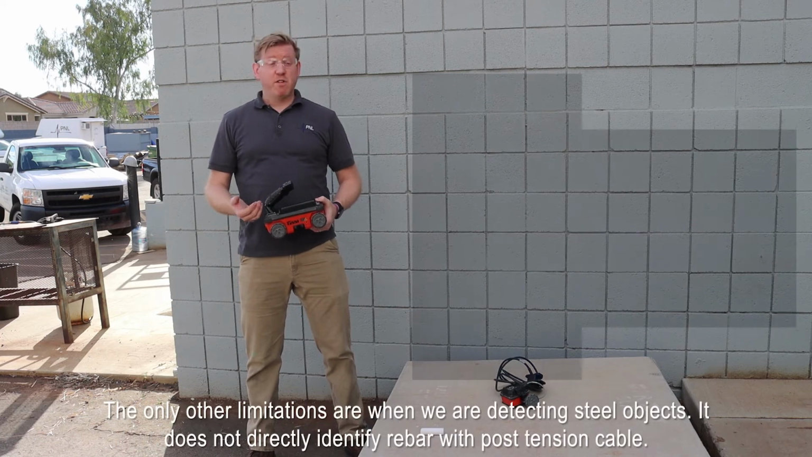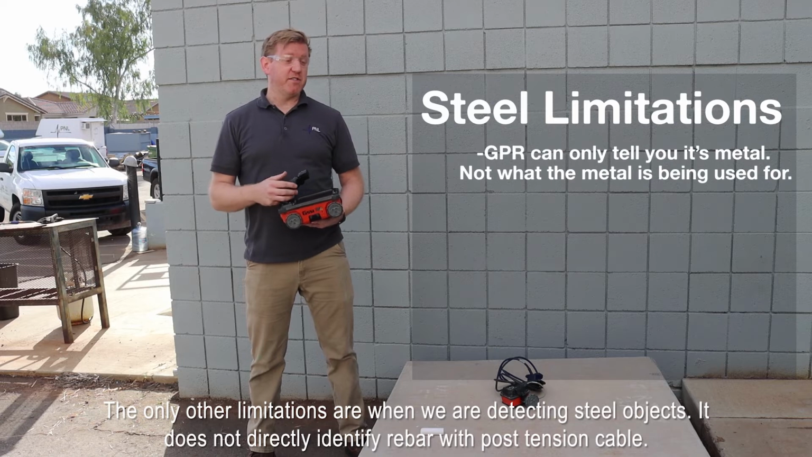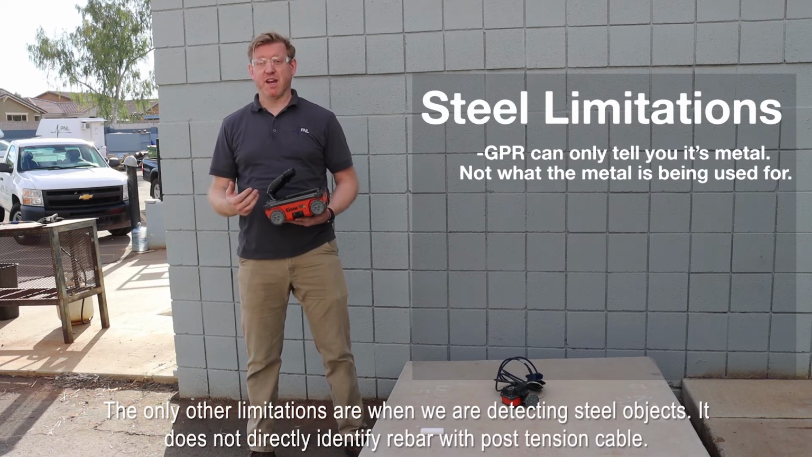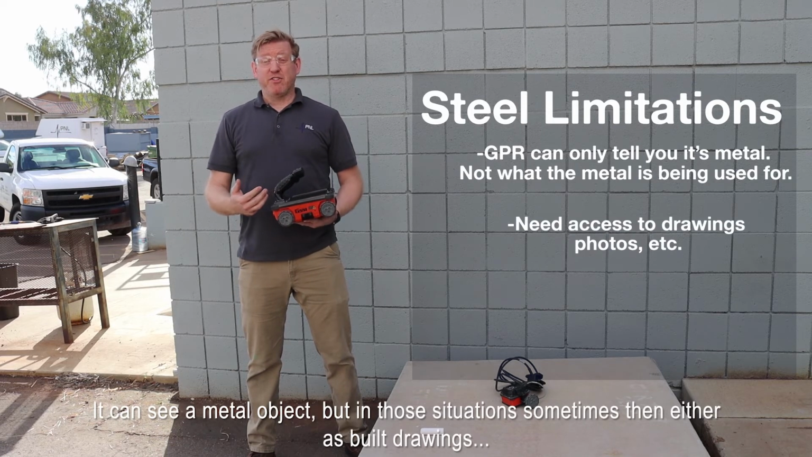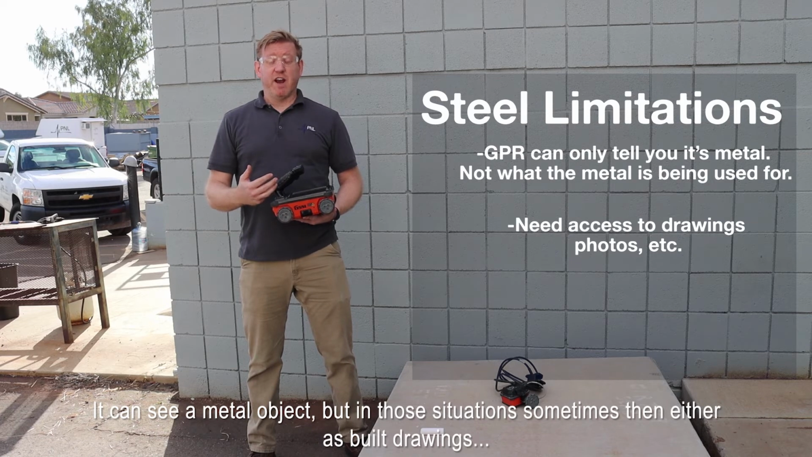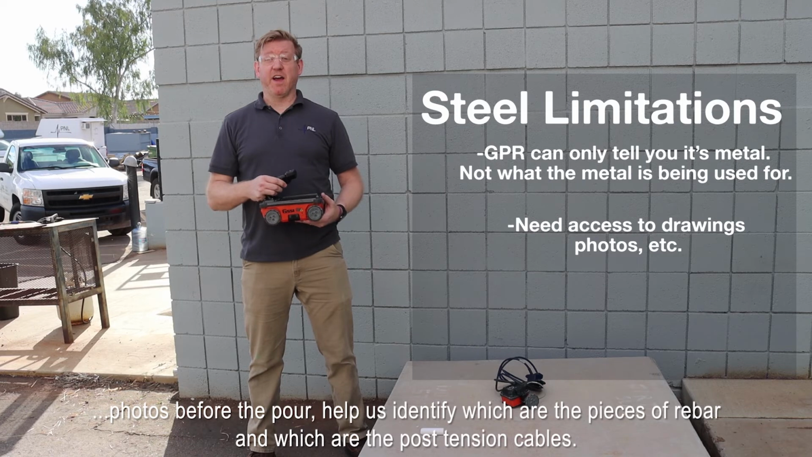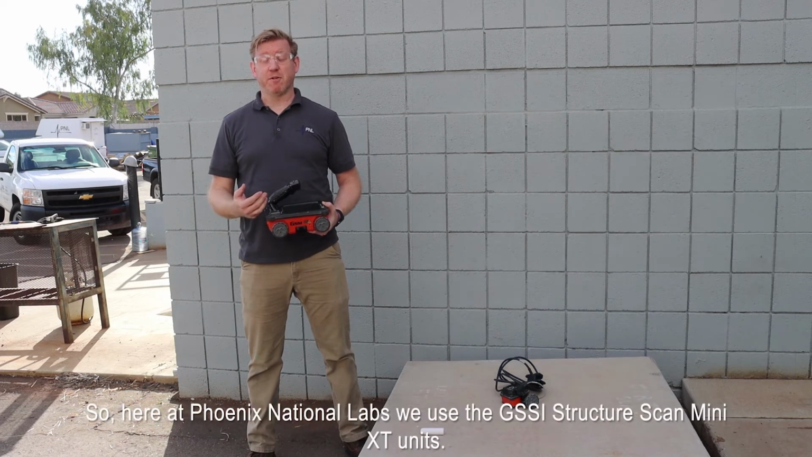The only other limitation is that when we're detecting steel objects, it does not directly distinguish rebar from post-tension cable. It can see a metal object, but in those situations, sometimes as-built drawings or photos before the pour help us identify which ones are the pieces of rebar and which are the post-tension cables.